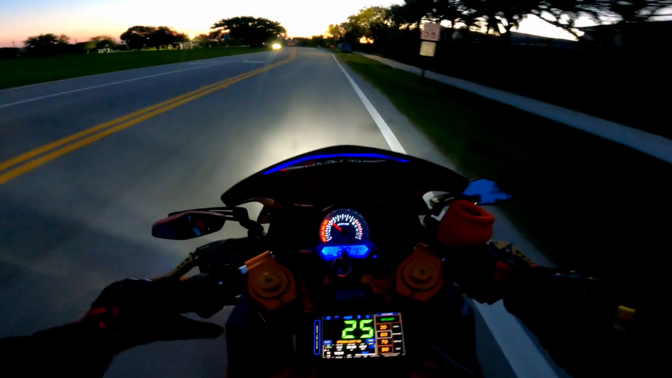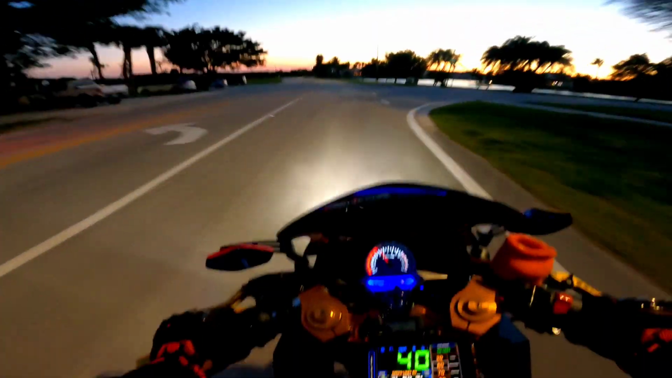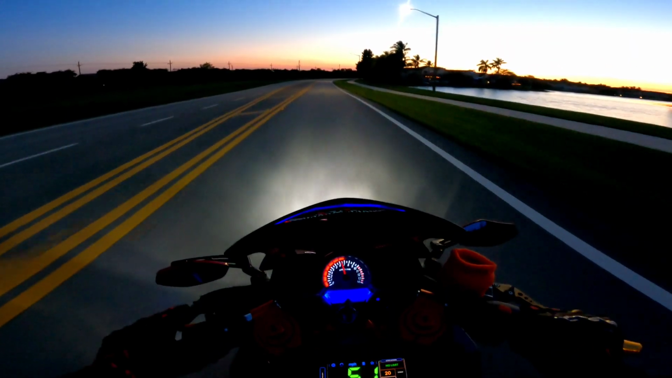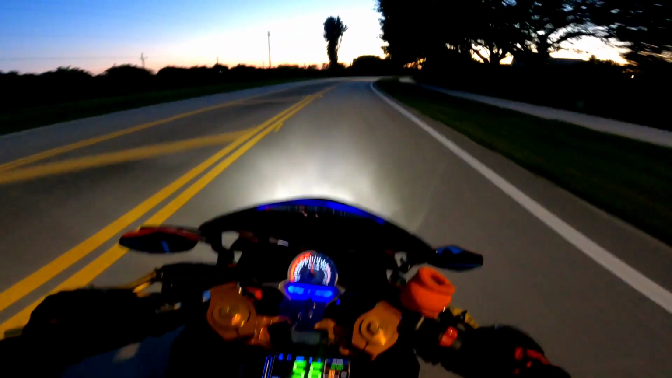But yeah, when I get in, I'll show you guys the brake light. I didn't show you guys my fender delete in the last video, but you know, it's basically the same type of brake lights I have on my scooter. It's the indicators with the brake lights on it.